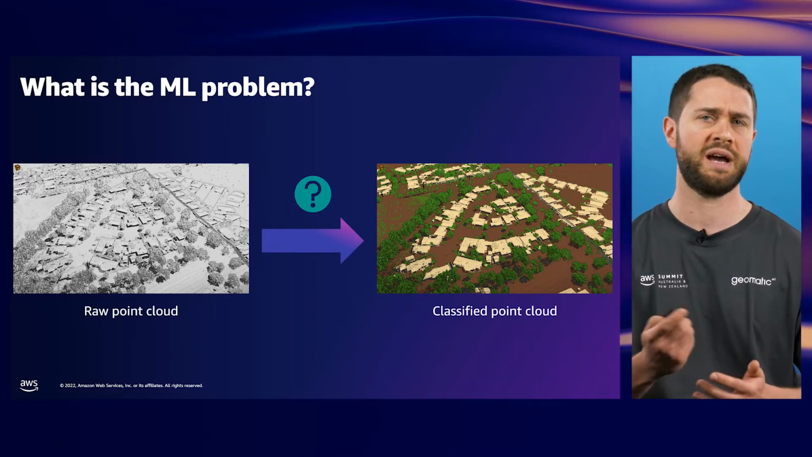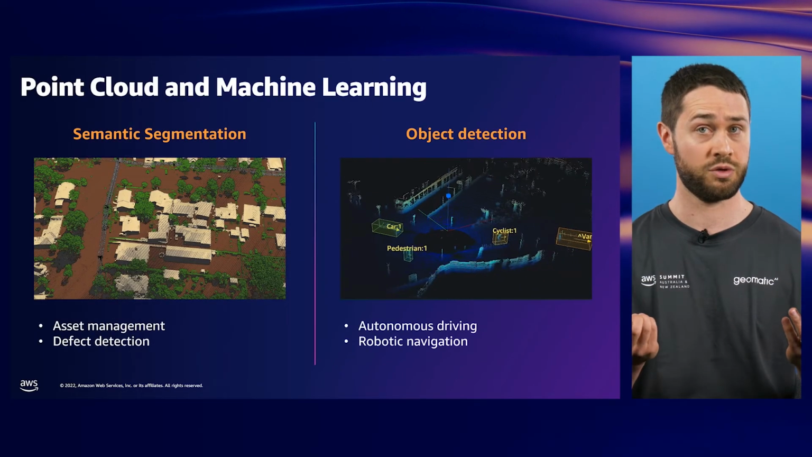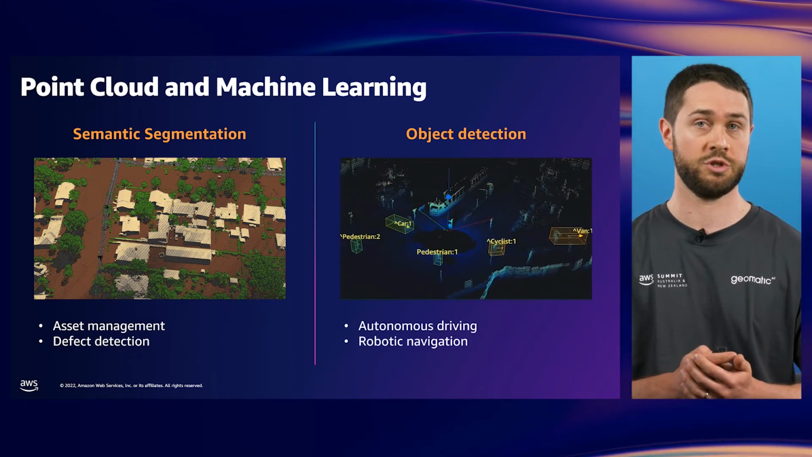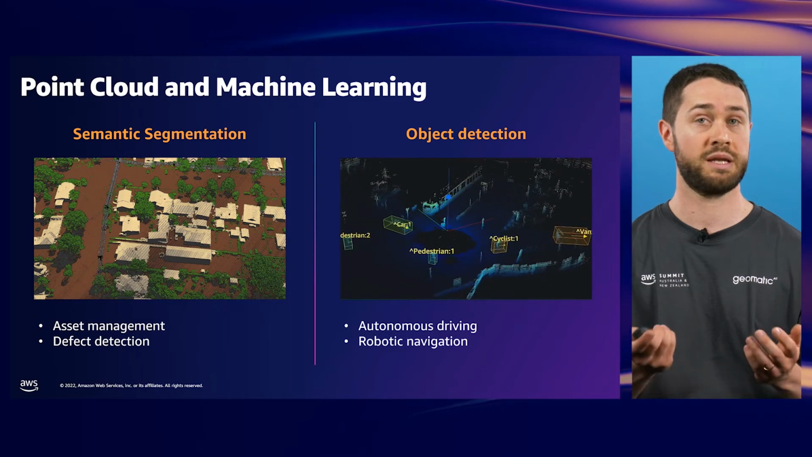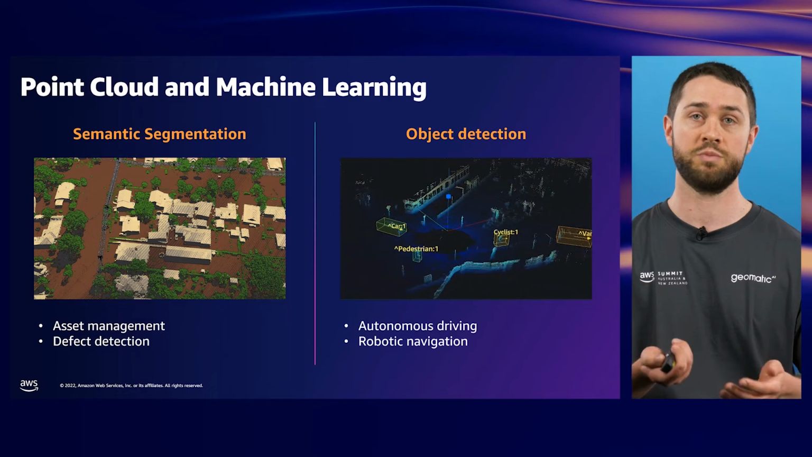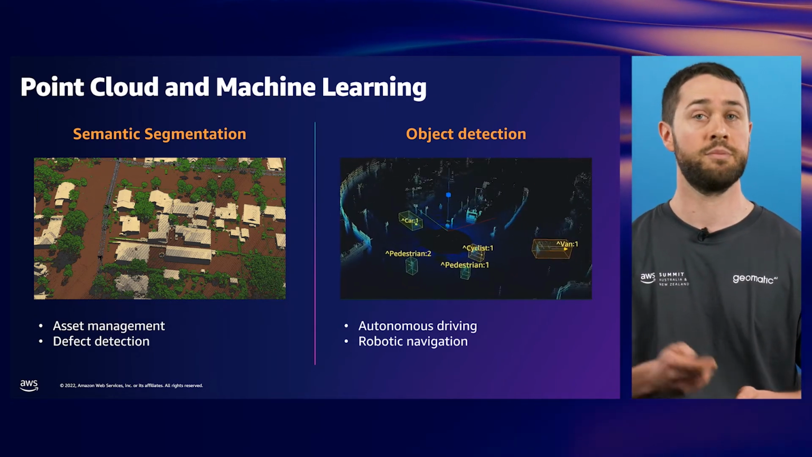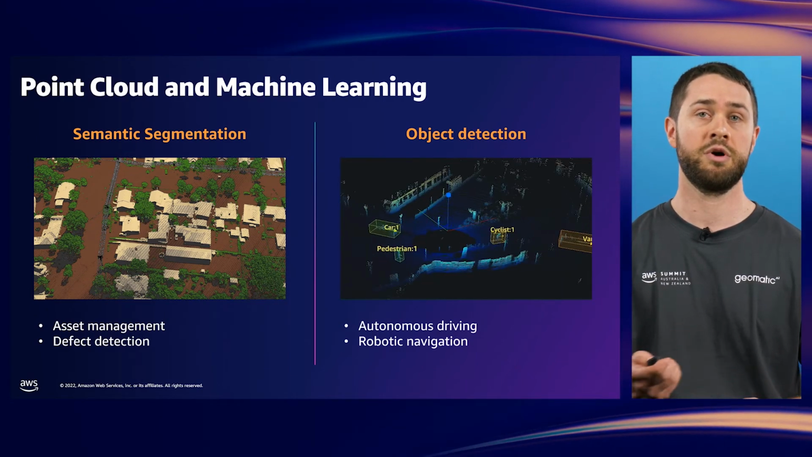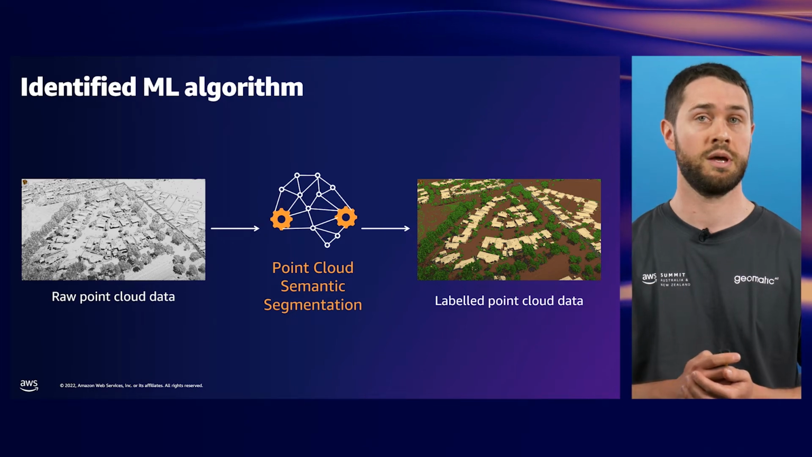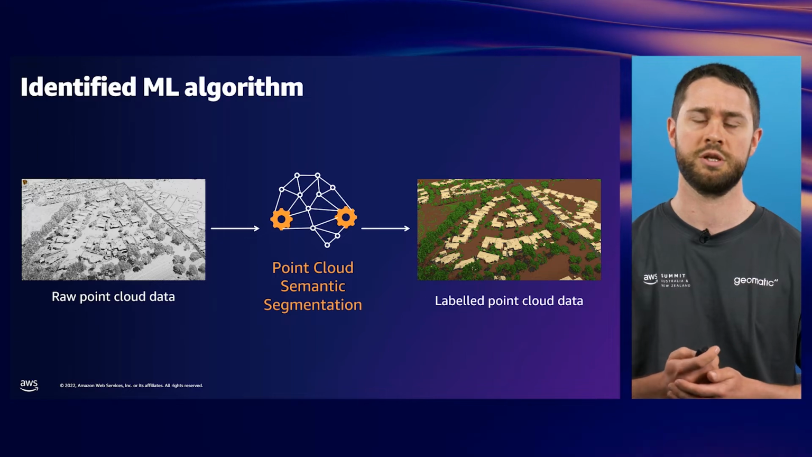So what ML techniques are available to do this task? While machine learning with point clouds is a relatively new field, researchers are actively investigating several subproblems. Similar to ML with 2D images, there are point cloud ML techniques for semantic segmentation and object detection. Semantic segmentation attempts to assign a label to each point in a scene, whereas object detection identifies discrete objects within a scene. They both have their particular application domains, but for our use case, it's semantic segmentation that is best suited to what we're trying to do. There are several semantic segmentation model architectures, and we investigated these during the course of our experiment.